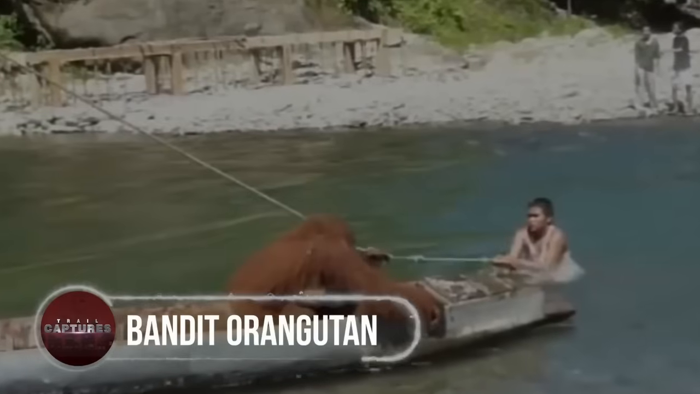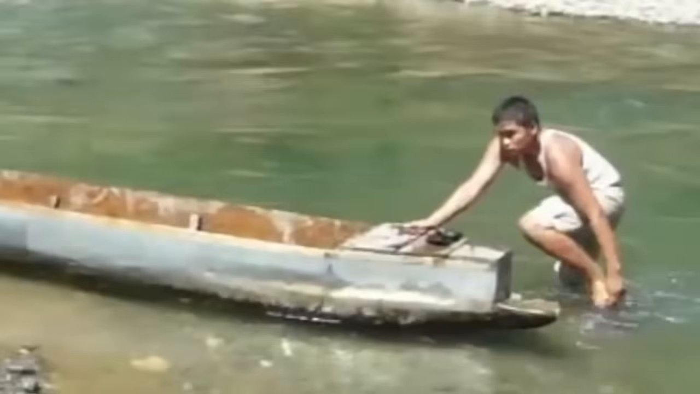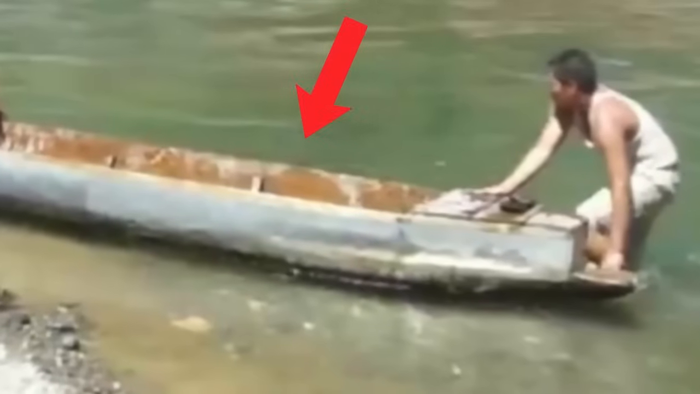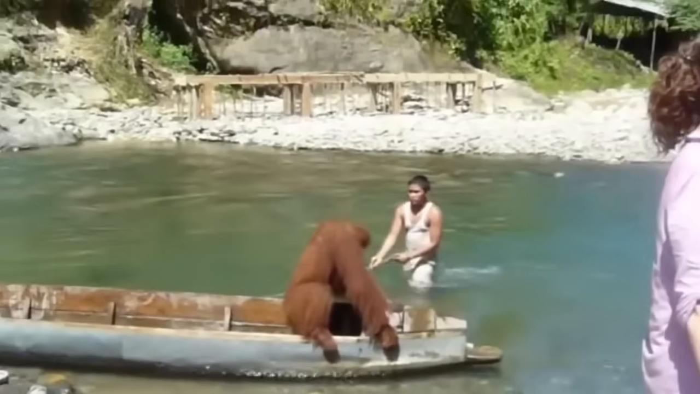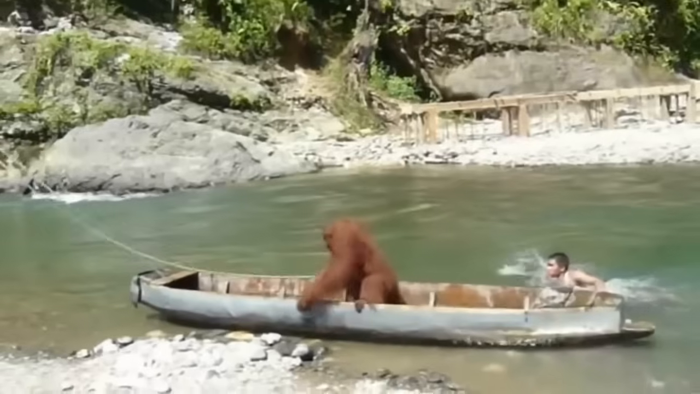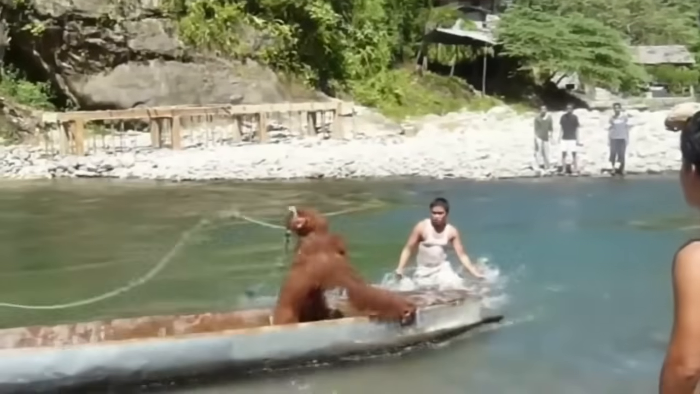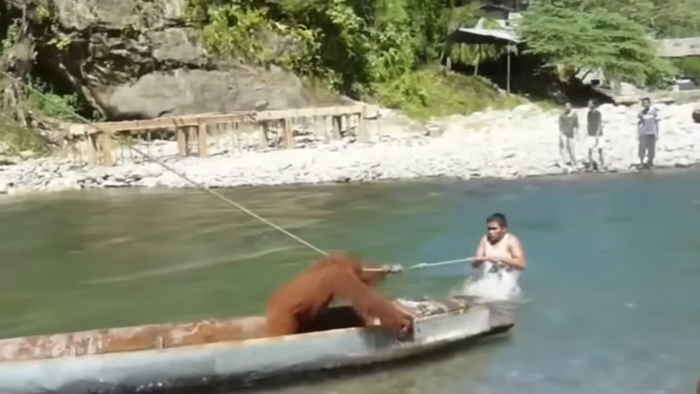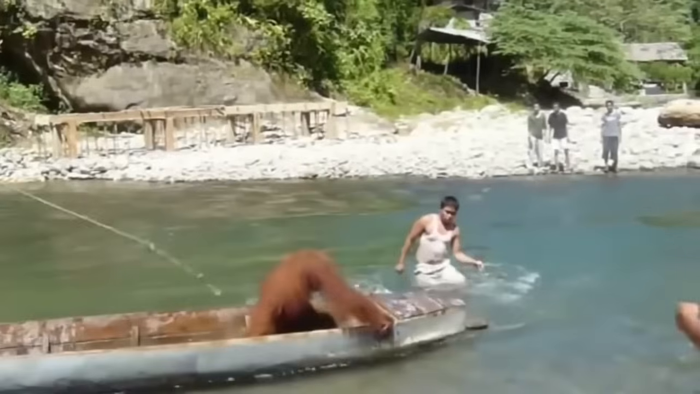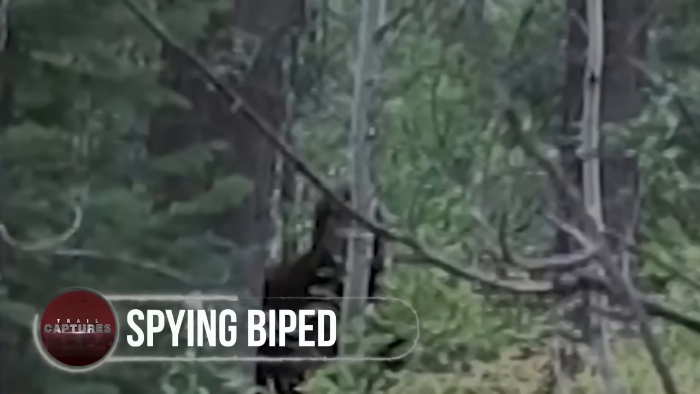Bandit orangutan. A tour guide in Borneo had a unique passion for his boat and touring business. However, an unexpected visitor, a mischievous orangutan, became fixated on the boat and decided to hijack it. The hilarious yet intense scene unfolded as the tour guide tried to defend his beloved boat from the persistent animal. Their playful tug-of-war with the boat's rope led to both comical and tense moments between humans and wildlife in the wilderness.